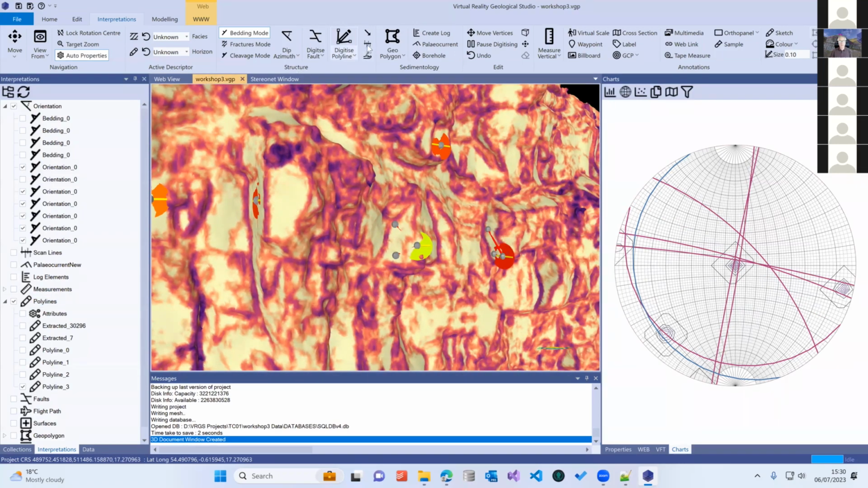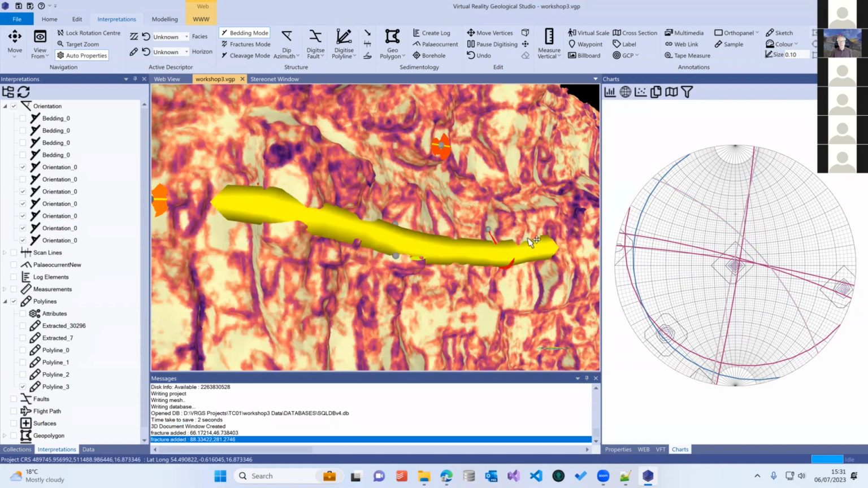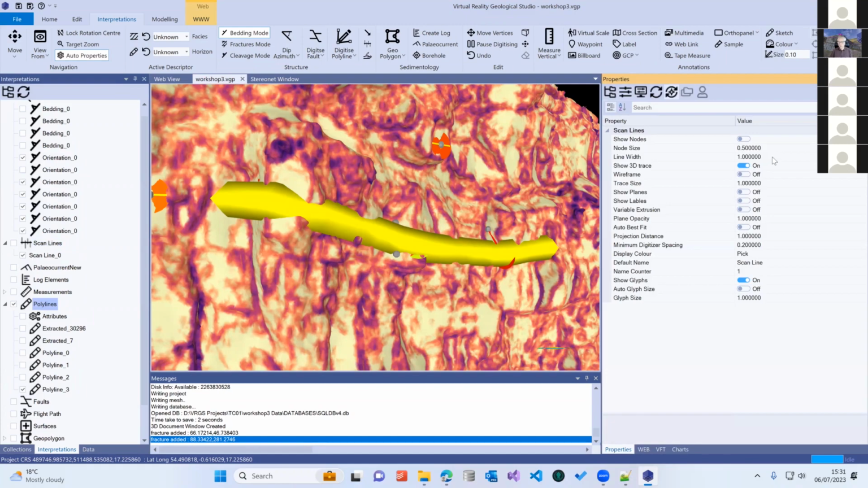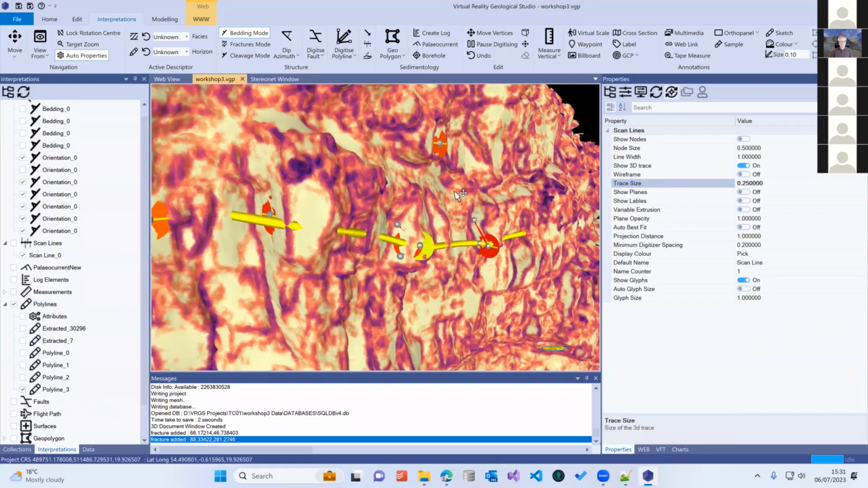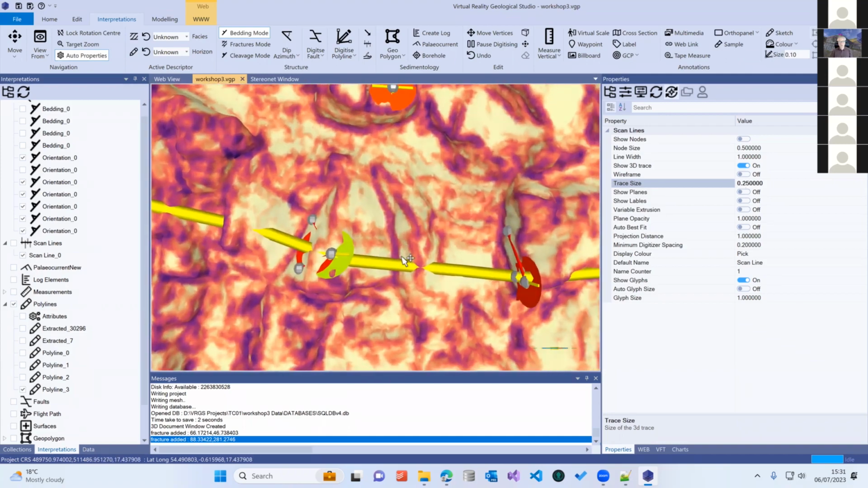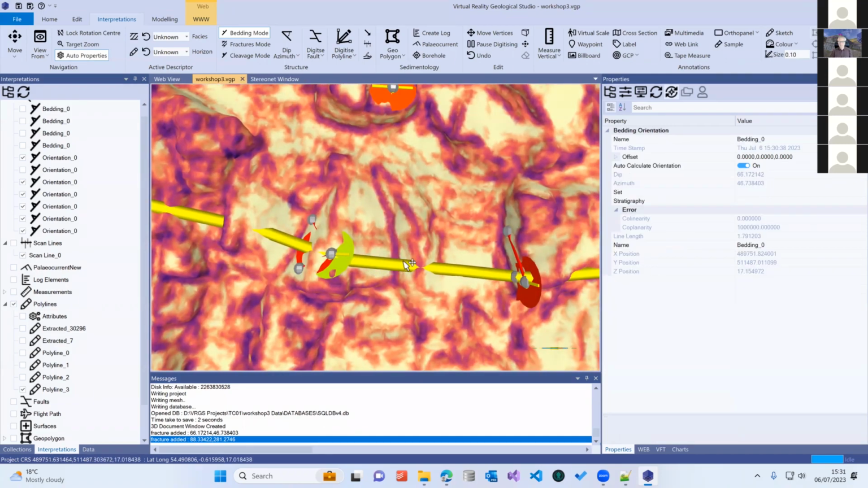We have the tool in here, which is the fracture scan line, and this is a polyline tool. So we draw our trace along the outcrop, double click to finish. And it's in here. We probably need to change some of the display options on this. And what we should find is that where it's intersected a fracture, we will get information on it.